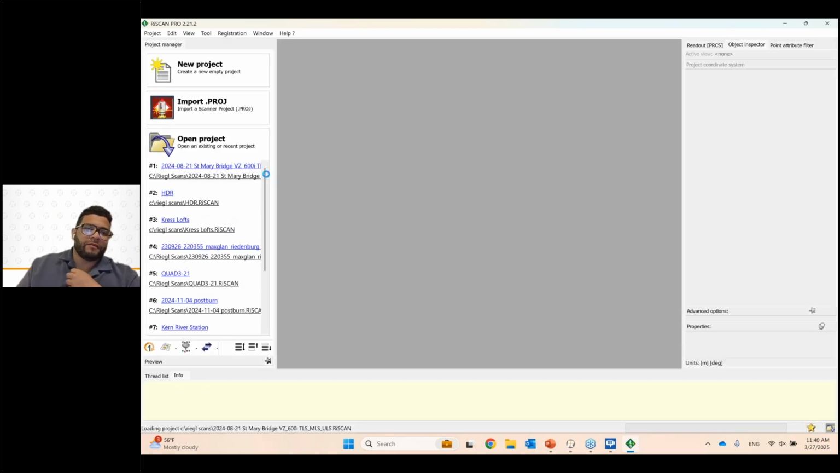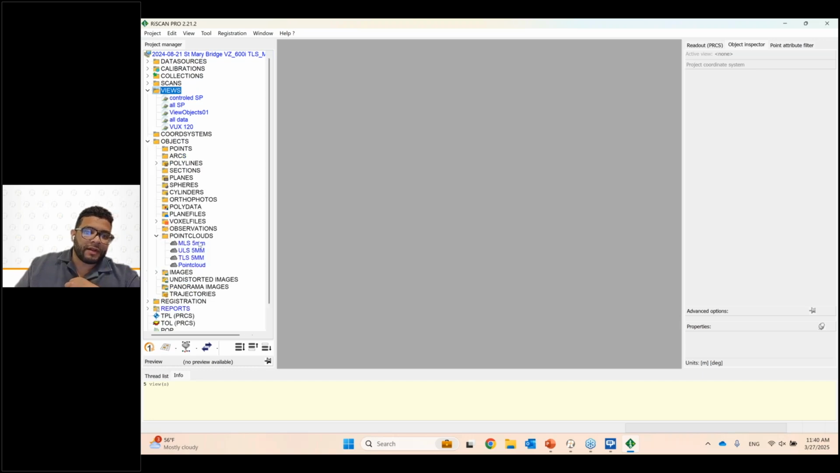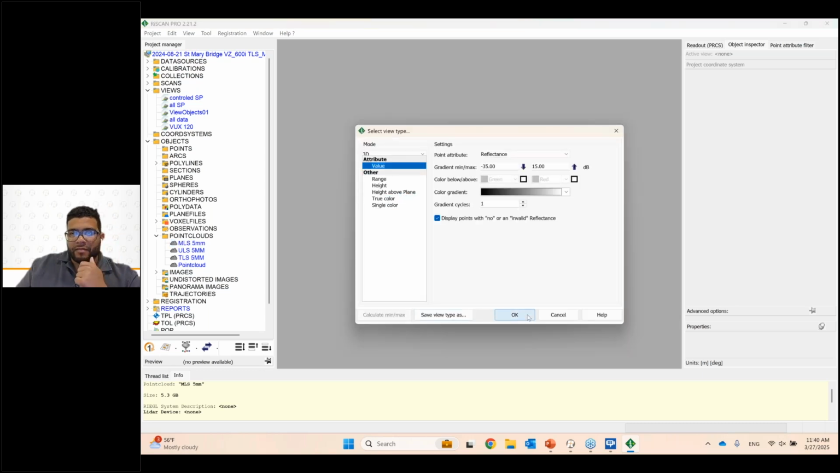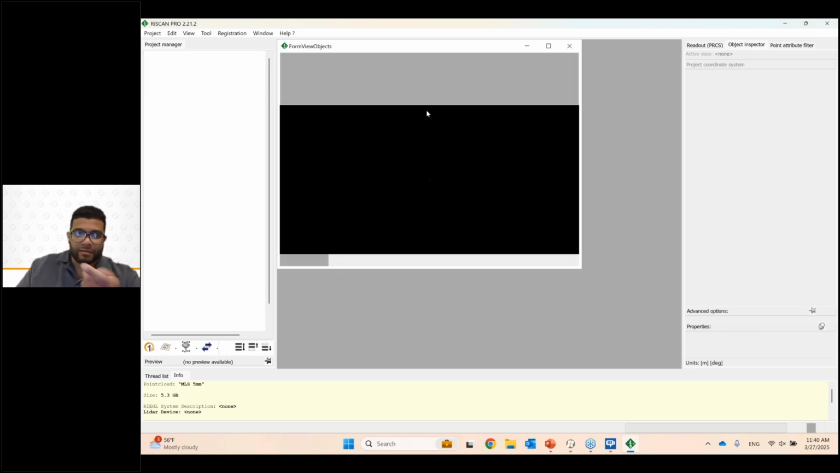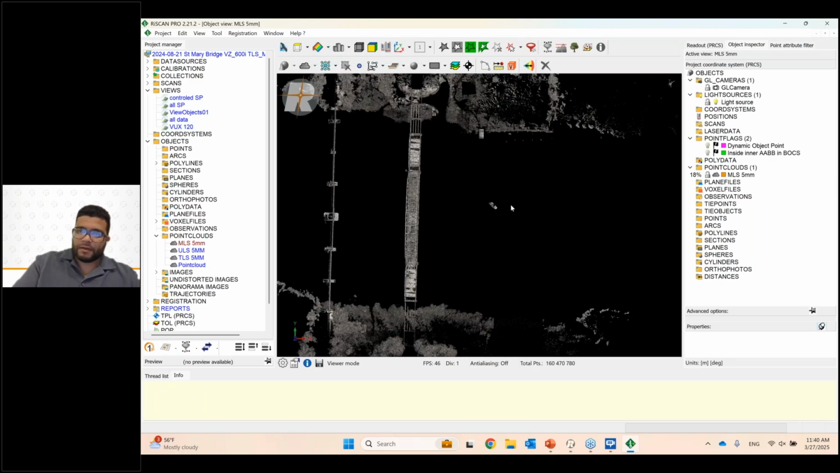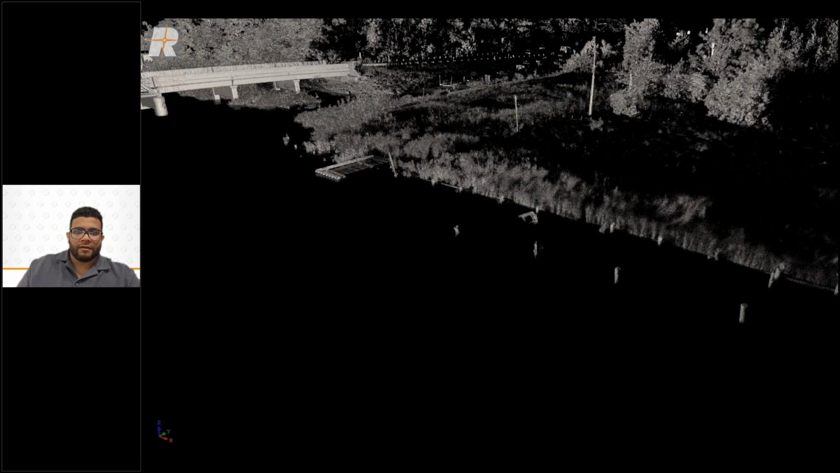This is a great example of the VZ-600i in mobile mode, mounted on a boat. They're just driving the shoreline. I did not collect this data set. My colleague Tan did, but nevertheless, it's a great example of the capabilities, the flexibility, the versatility of the scanner. So this is the boat where the scanner was mounted, and we drove this shoreline here under this bridge.